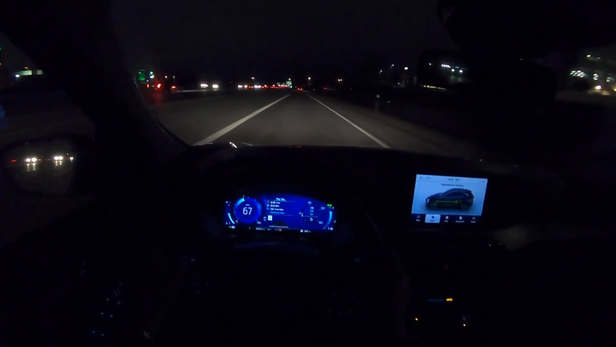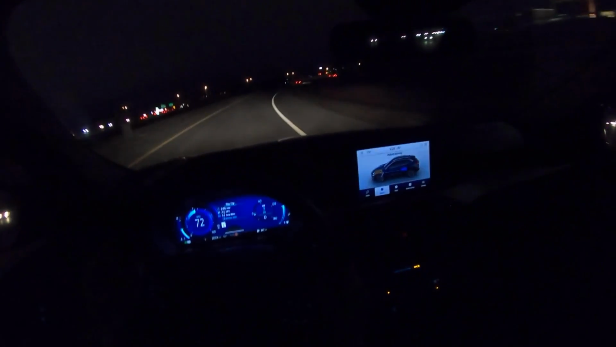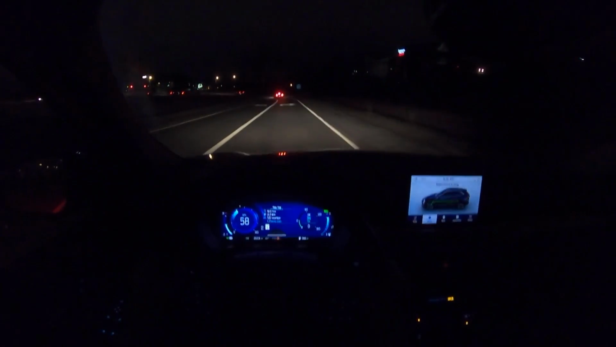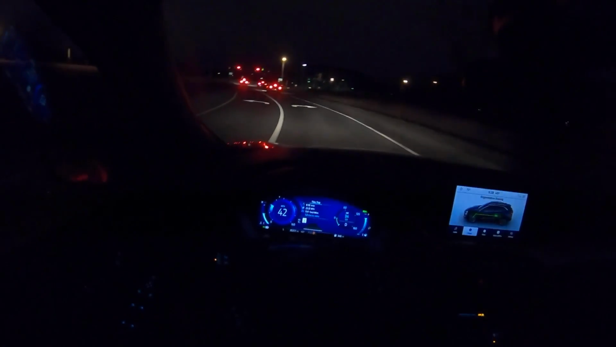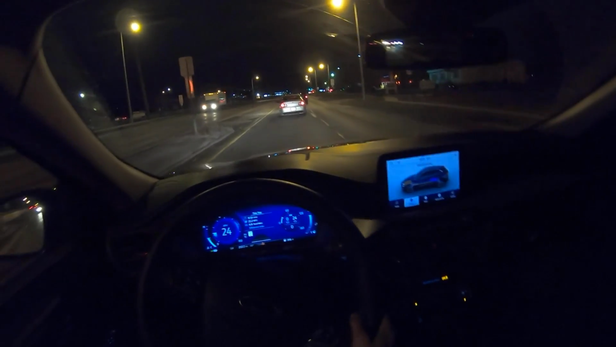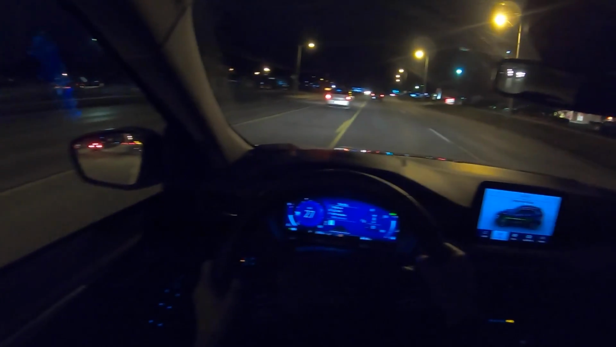Pretty quiet at speed too, not a lot of wind noise or road noise. The sound system is very good. If you want to hear a sound test, go to my previous video, the first impressions video, I did a couple tracks. That's pretty much all I can think of. I mean, a lot of what I said initially in that first impressions video still holds true, in my opinion.